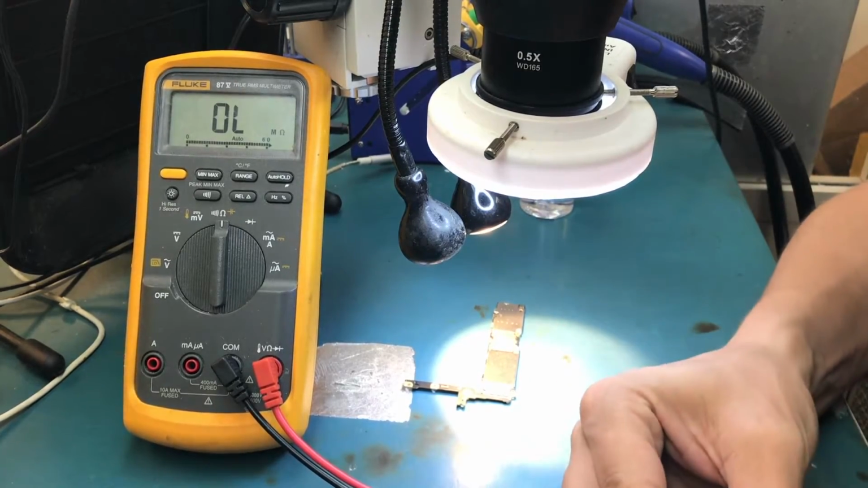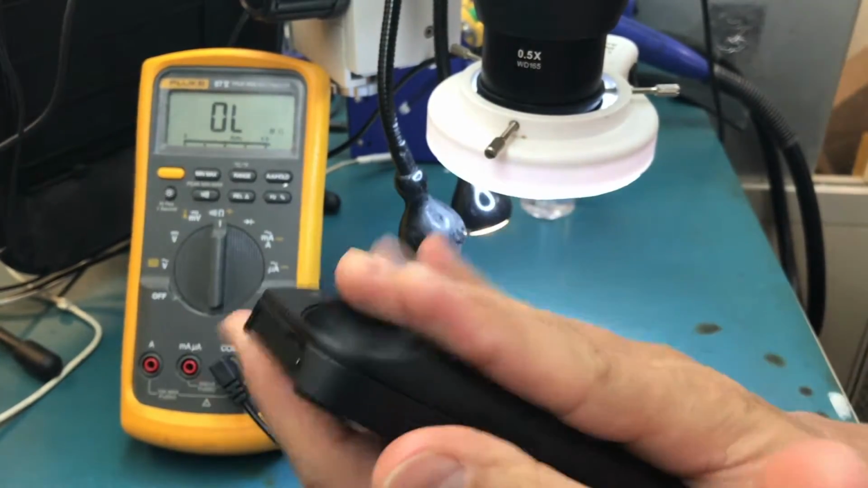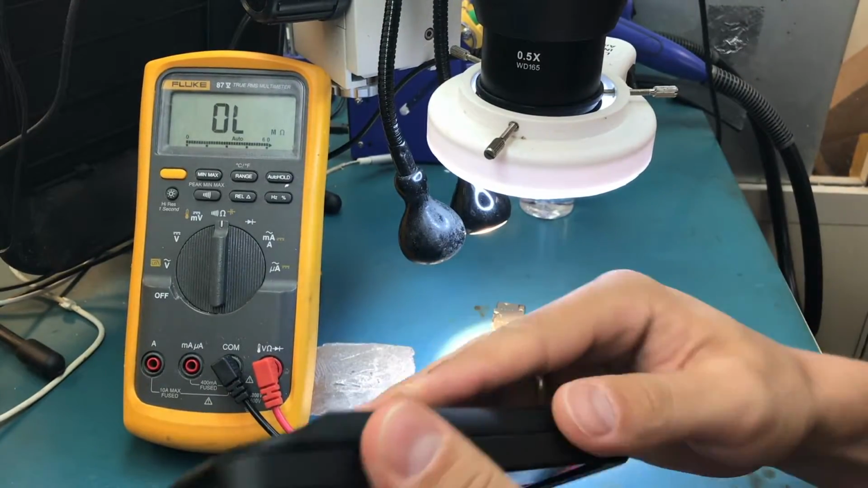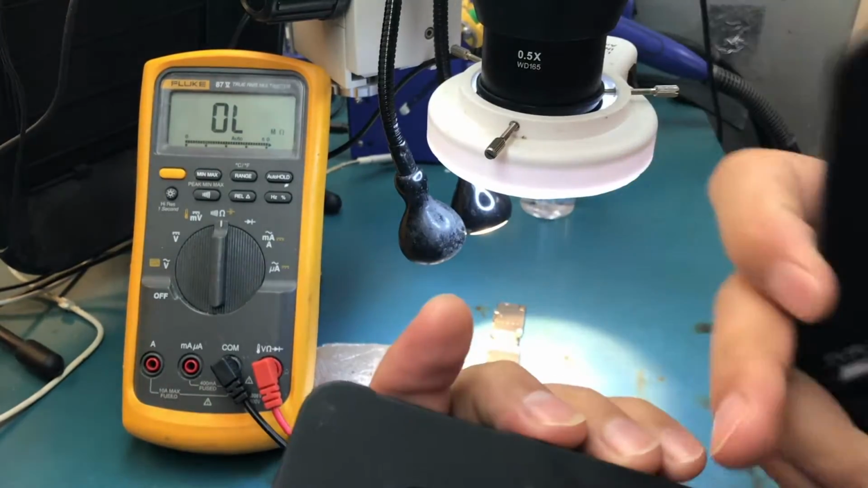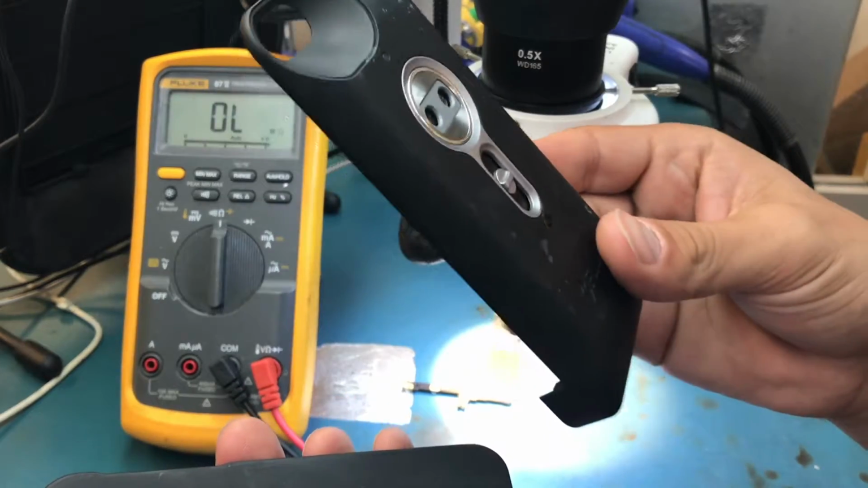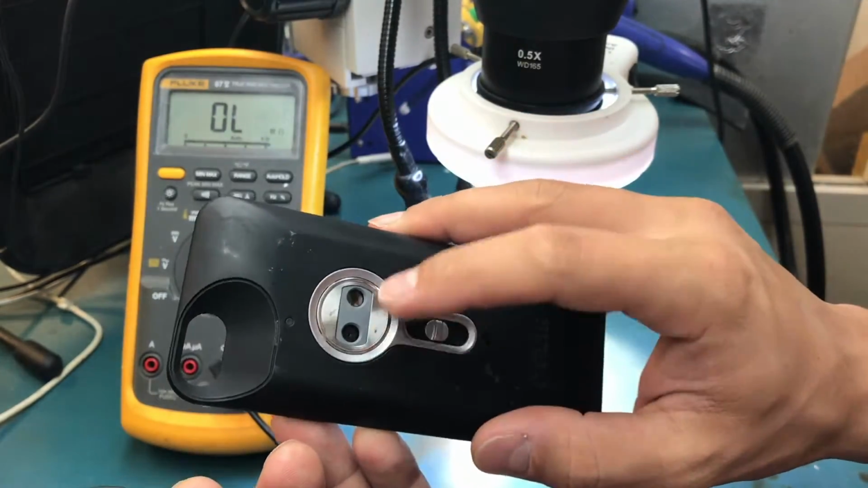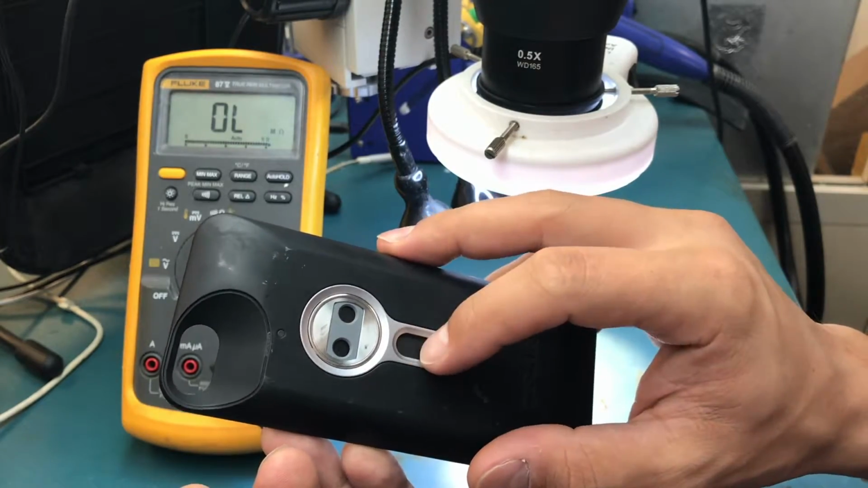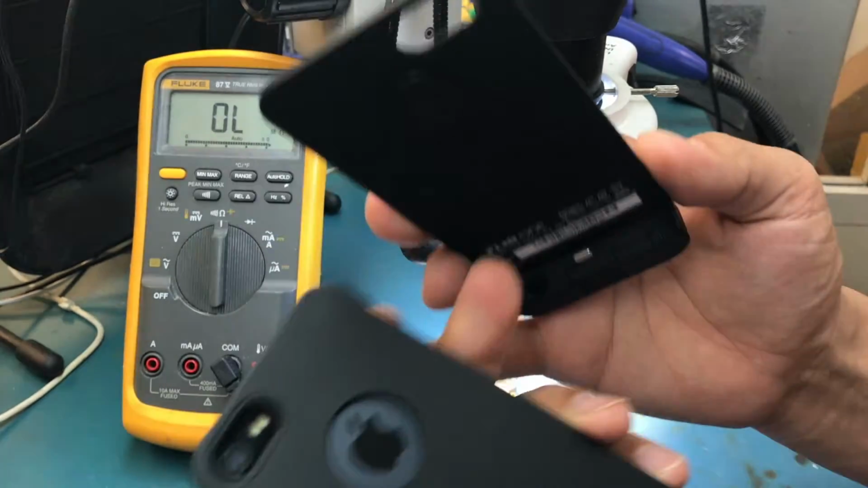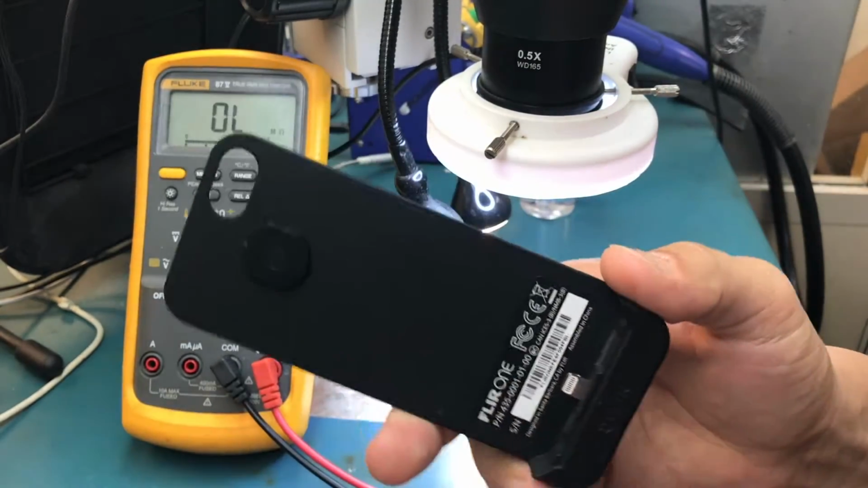It's like a little attachment to your phone. It has a little case, and then there's a battery pack case, but it has a few cameras here and a little reset button. It goes directly to the phone, and you can charge it via mini USB.